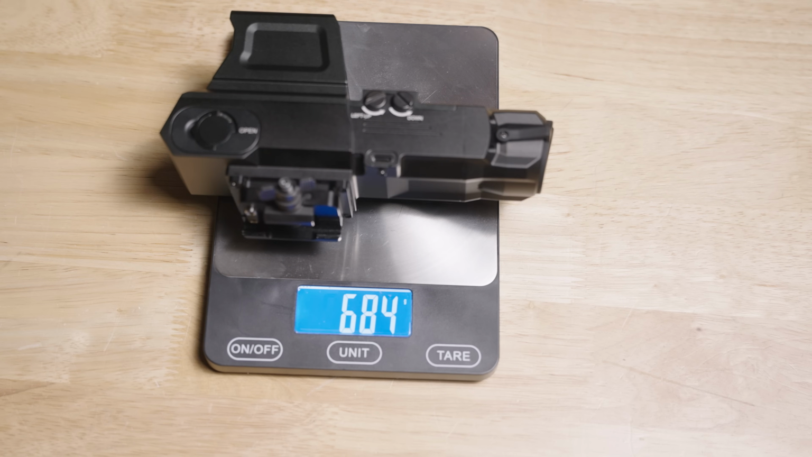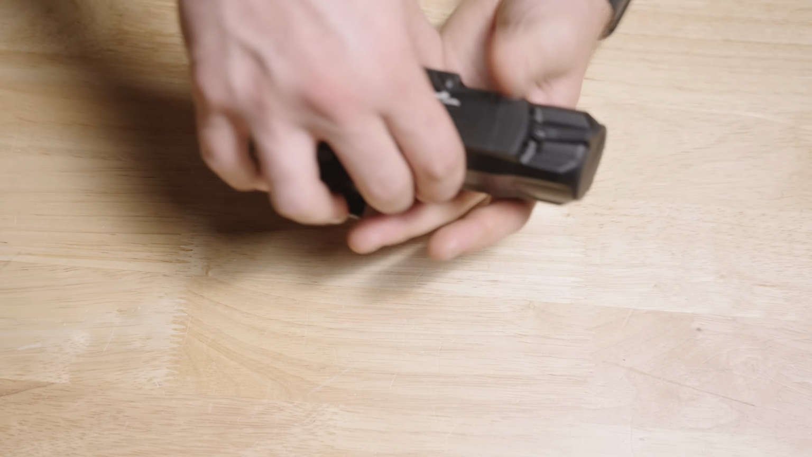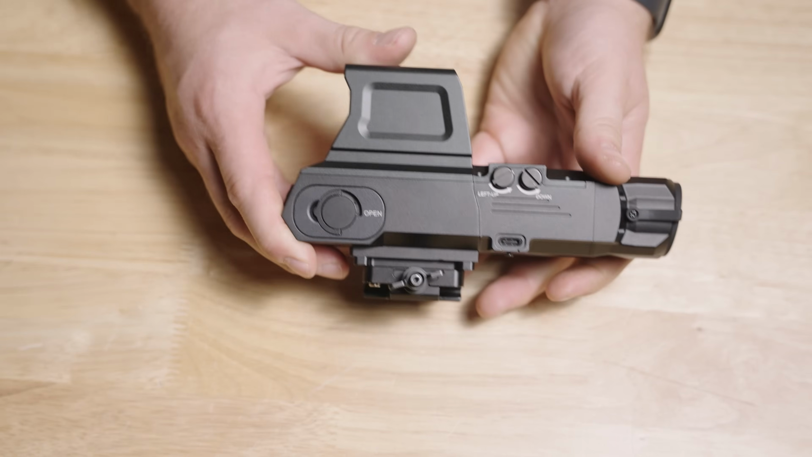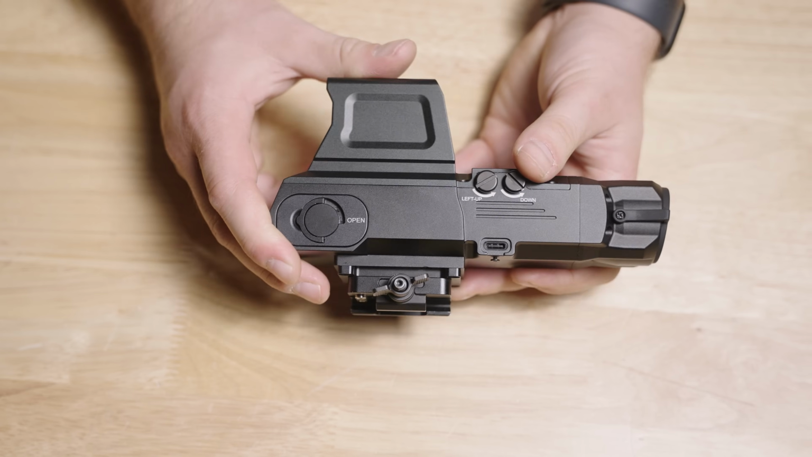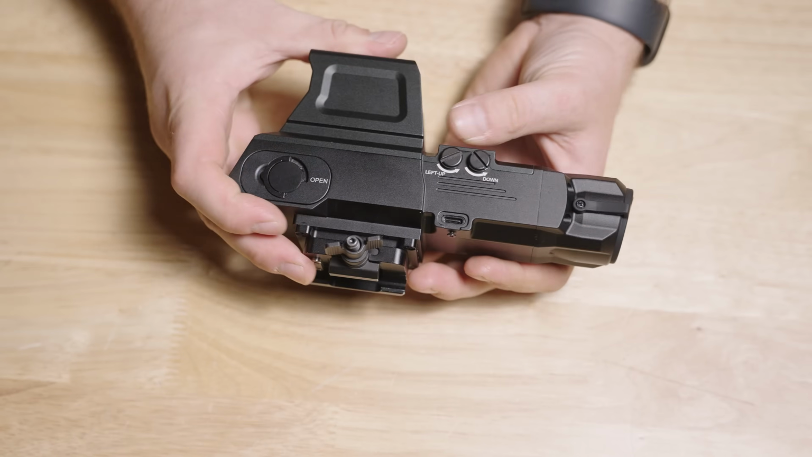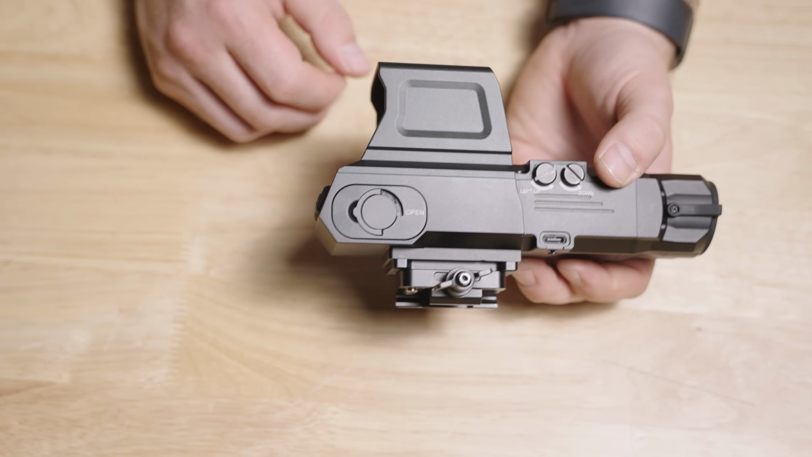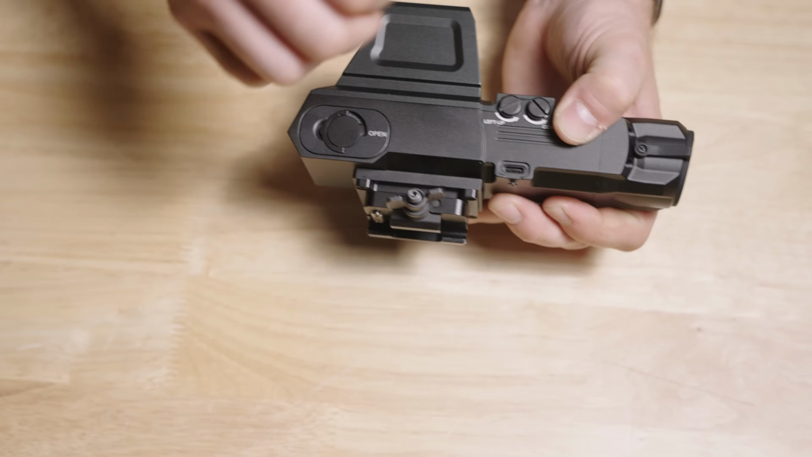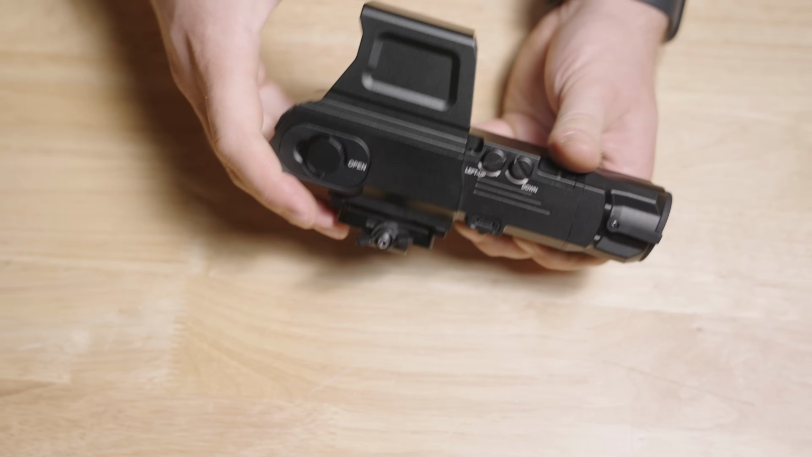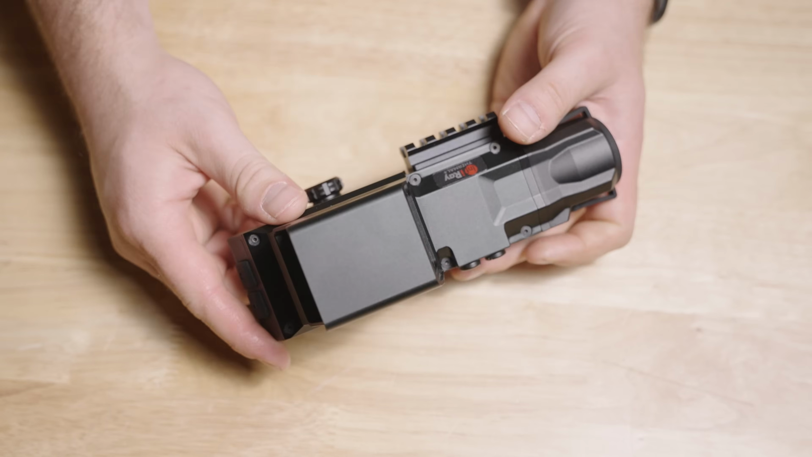So with batteries, the optic is coming in right around 684 grams, on the teetering point. So definitely not the lightest weight, but in terms of build and feel, it feels incredibly durable, incredibly solid. Everything feels well made. So not something I think you have to baby. Feels like it's gonna hold up to pretty rigorous use. I mean, very solid. The aluminum housing doesn't feel thin and cheap. Overall, pretty pleasing to the hand.